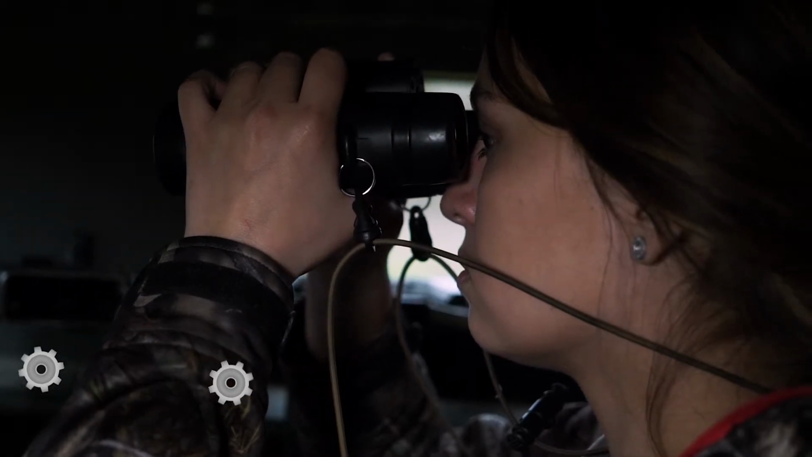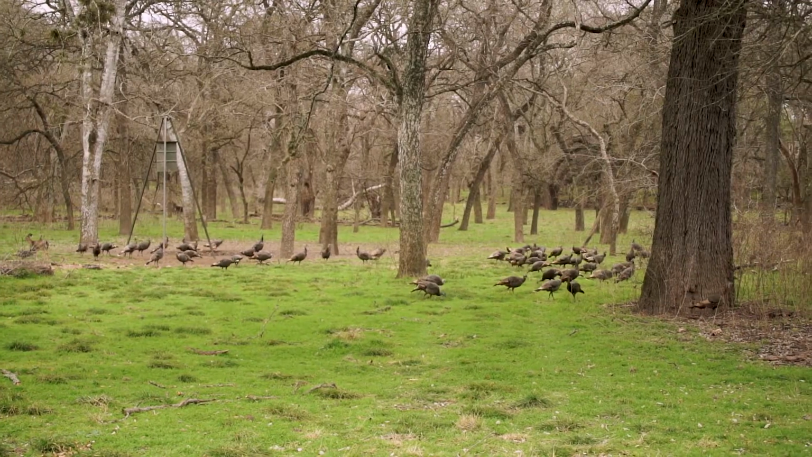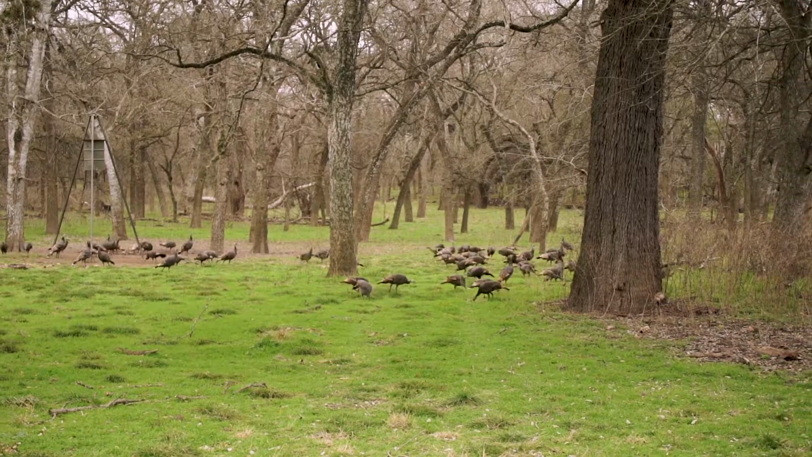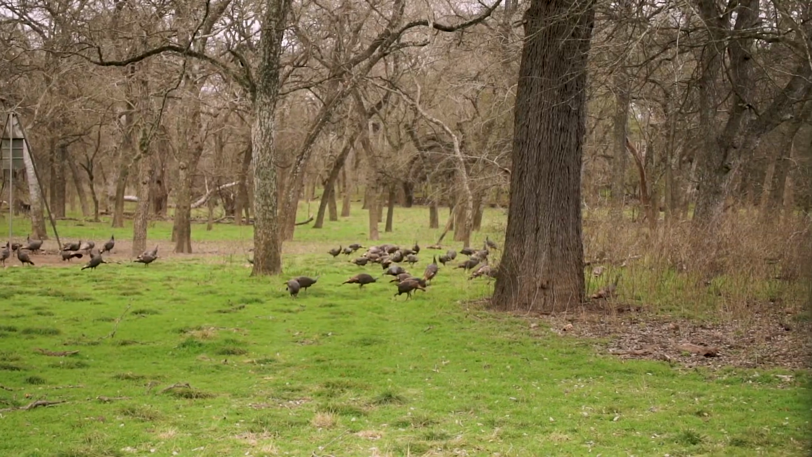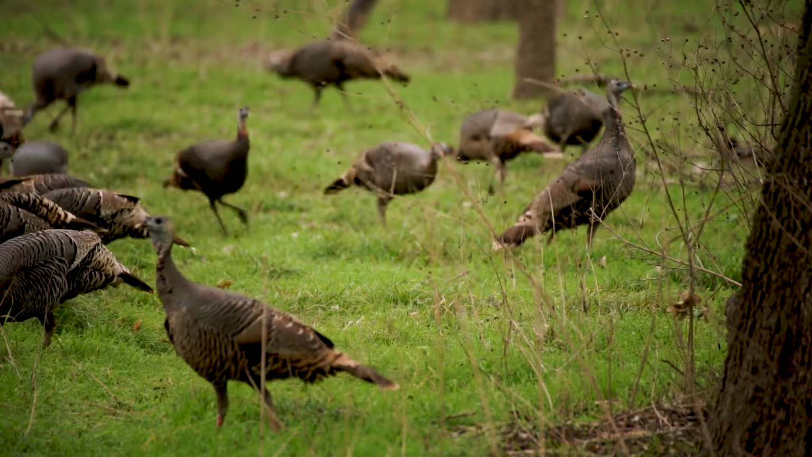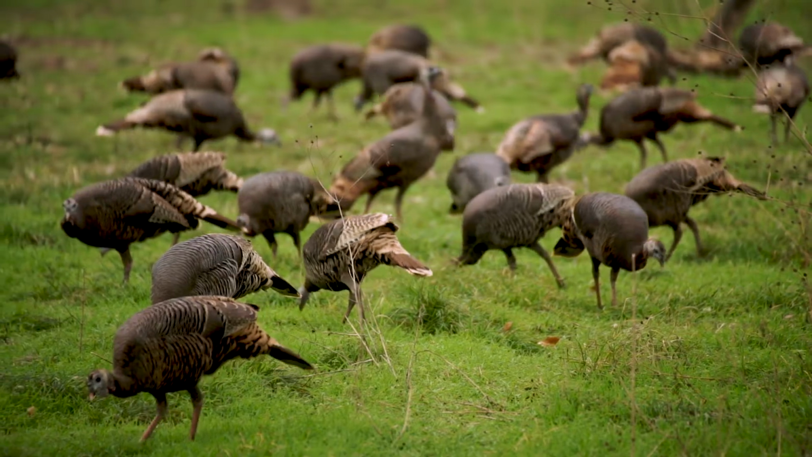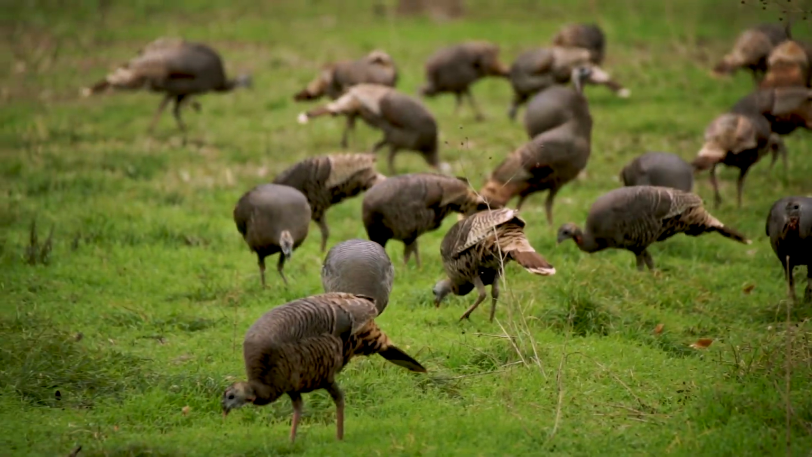So we're sitting in the blind, and I hear something right behind us, and I looked at the camera guy and I said, what is that? It didn't sound like a deer. All of a sudden we had, I'm not kidding, 50 Rio Grande turkeys come in, and they were eating everything. I said, we're never gonna see a deer, but I couldn't complain. How could you complain with that many turkeys in front of you? That ought to give you an idea of just how much water is on this property.